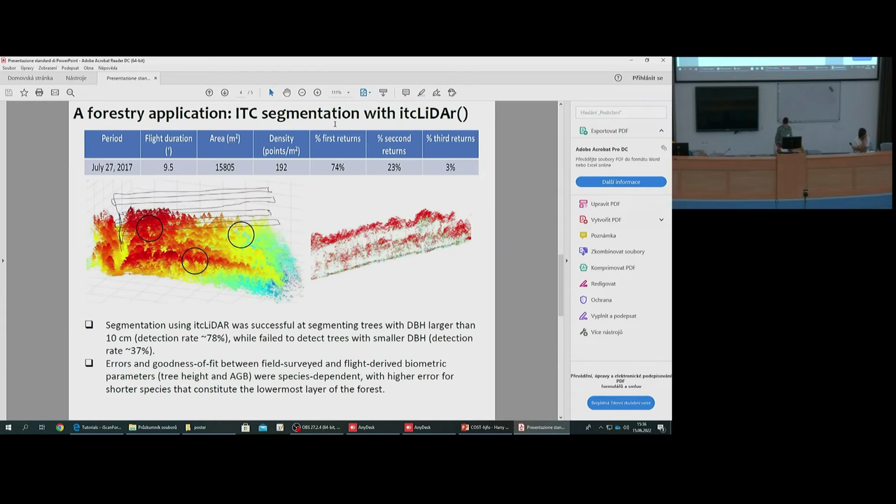We investigated the potential of LiDAR data collected with our system for individual tree crown delineation to derive forest biometric parameters over a 2-layered dense mixed forest stand in central Italy. We flew in an area of around 1.5 hectares for 10 minutes, and we obtained a point cloud with a density of 190 points per square meter.